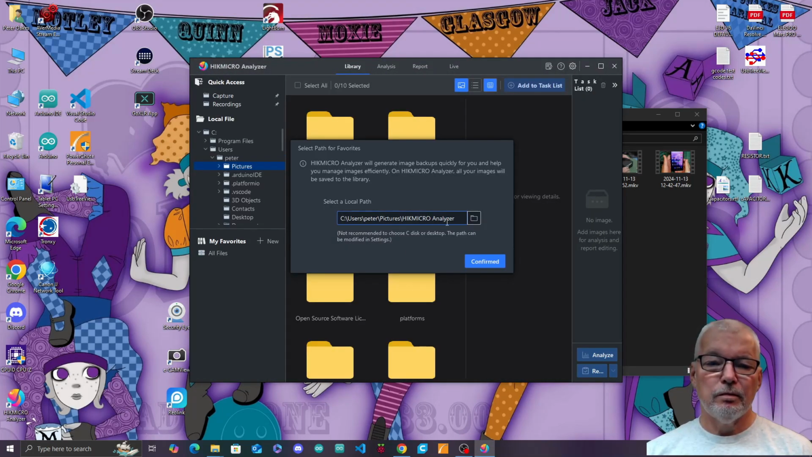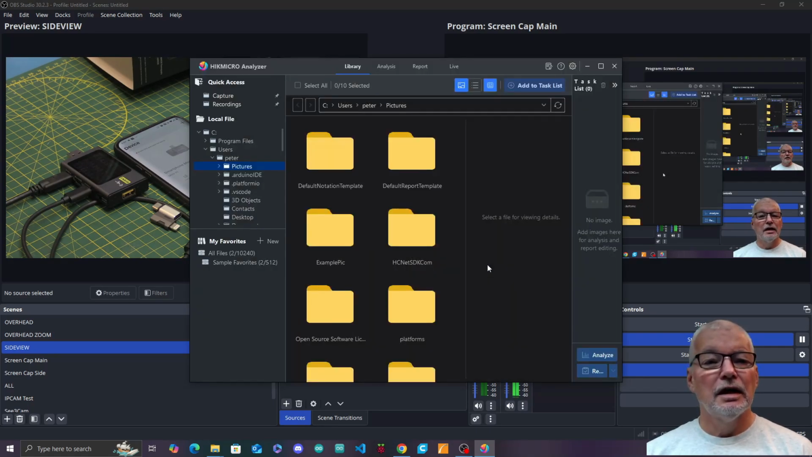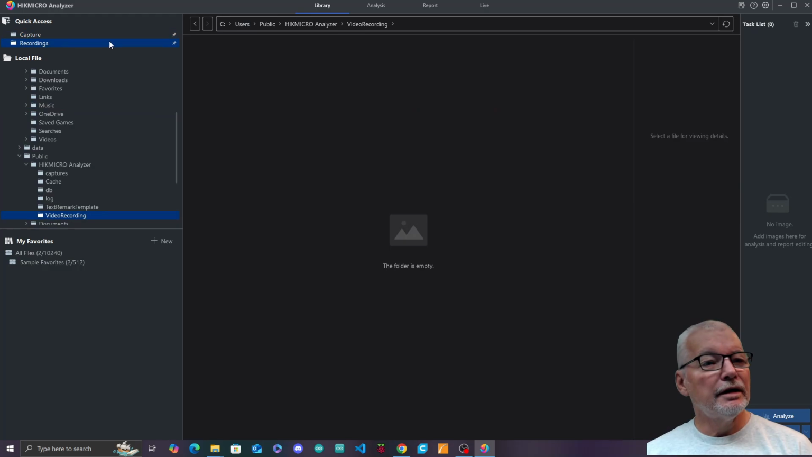We'll accept the path to the analyzer. And it suggests a directory for the HIKMICRO Analyzer onto pictures, so we'll just confirm that. And we're in. Let's just maximize this. So what we've got here is a quick access for captures and recordings. This is going to the hard drive, but I believe we can actually do connect to the camera as well.